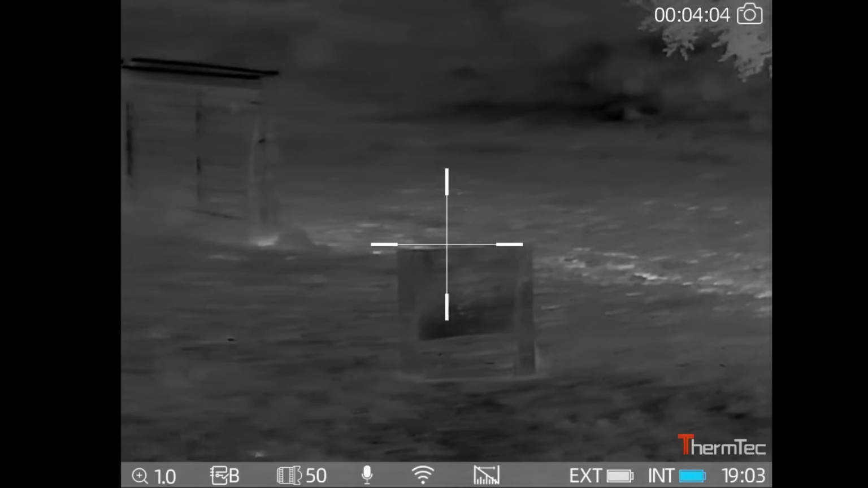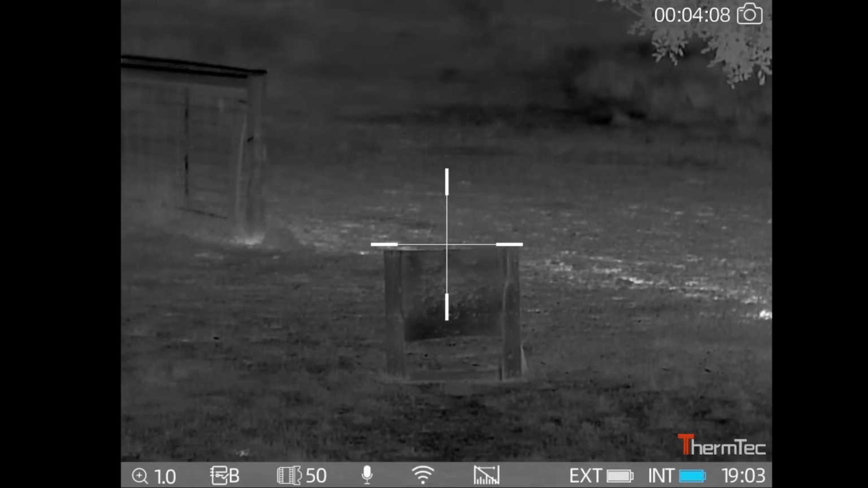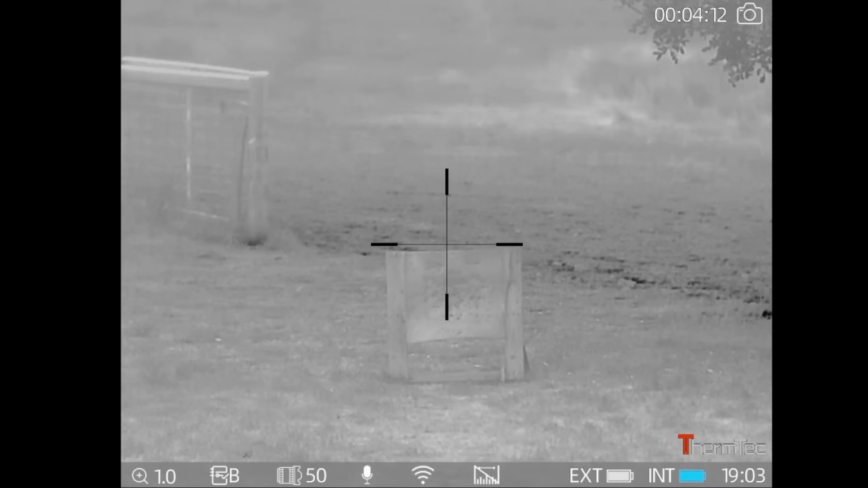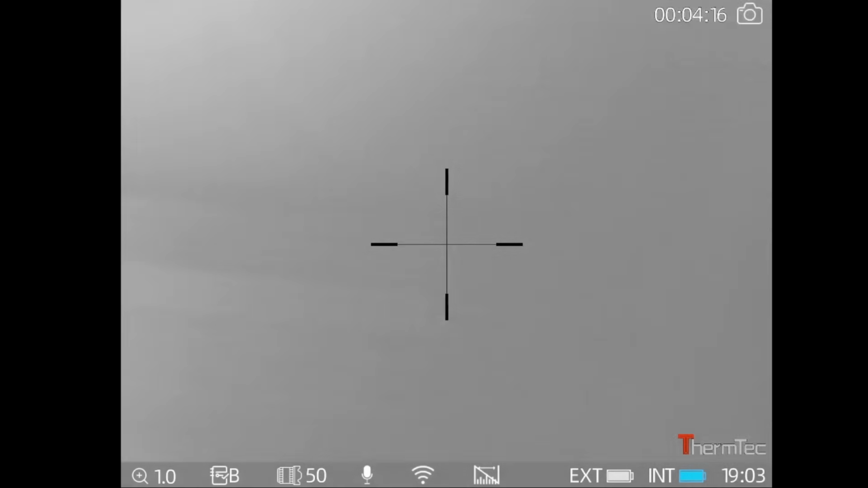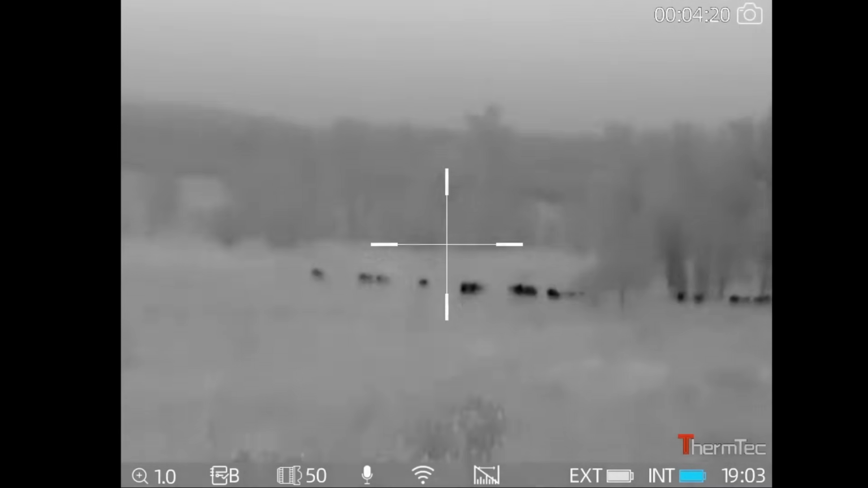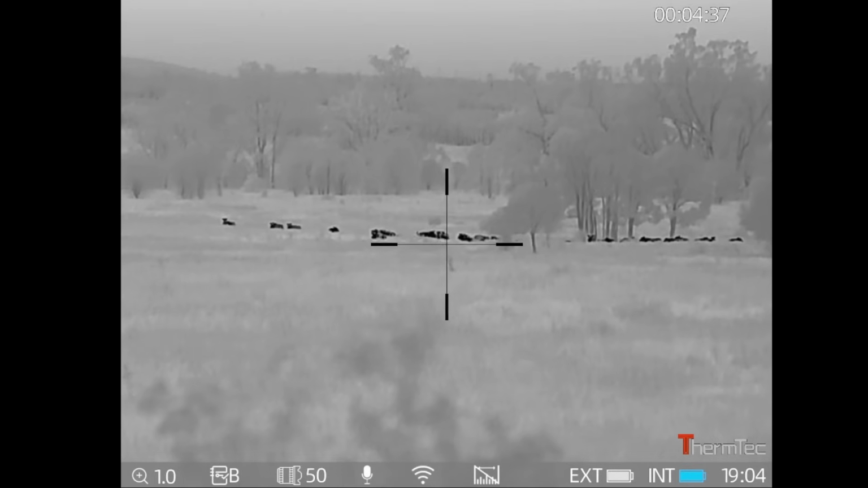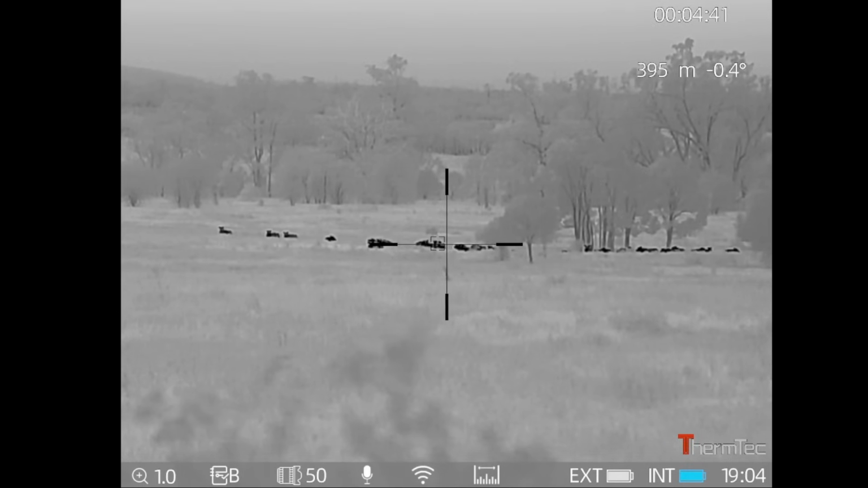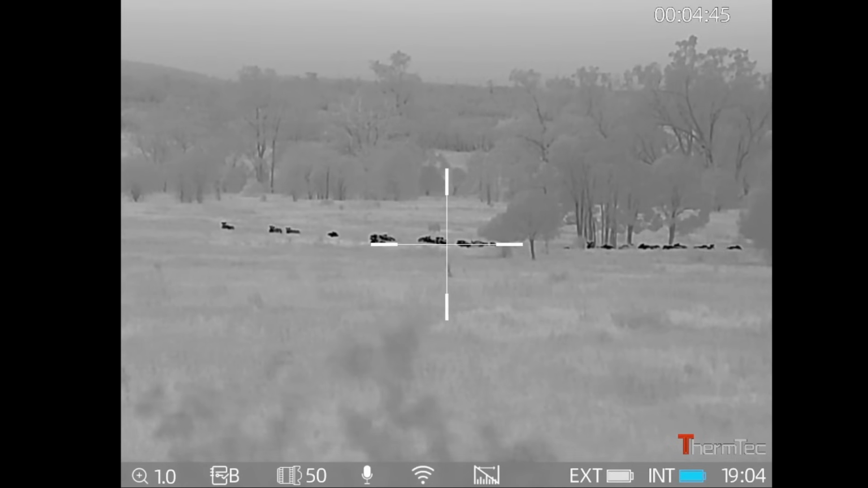Okay, now if you double click the menu button, or the rangefinder button, that changes to the colour palettes. Actually, I'm just going to find, there was some cattle down here before. So if I just range those cattle, they're at 395 meters. So that's a black hot.